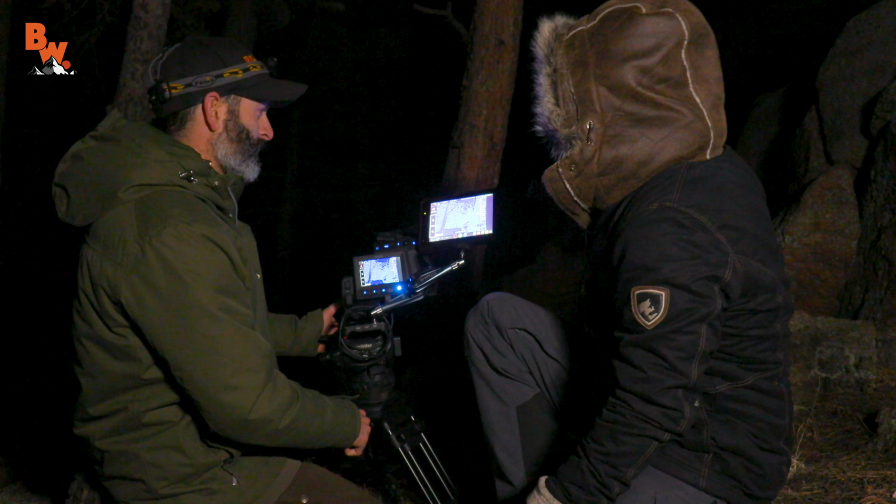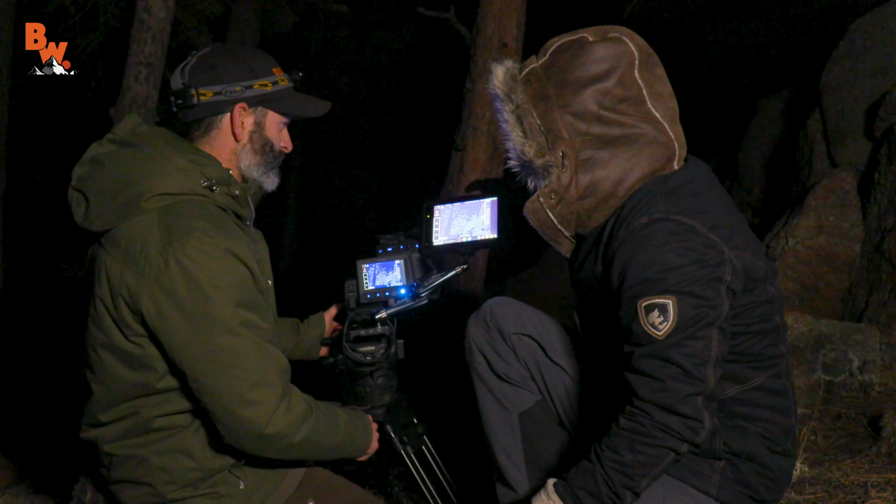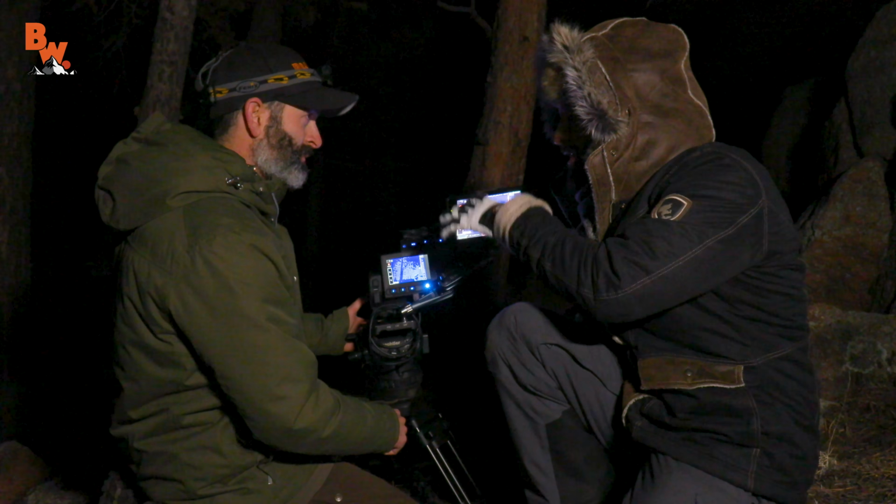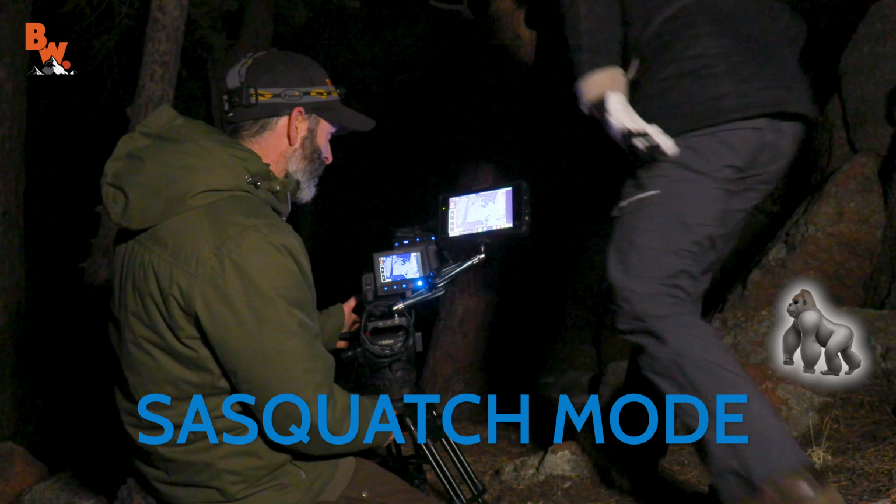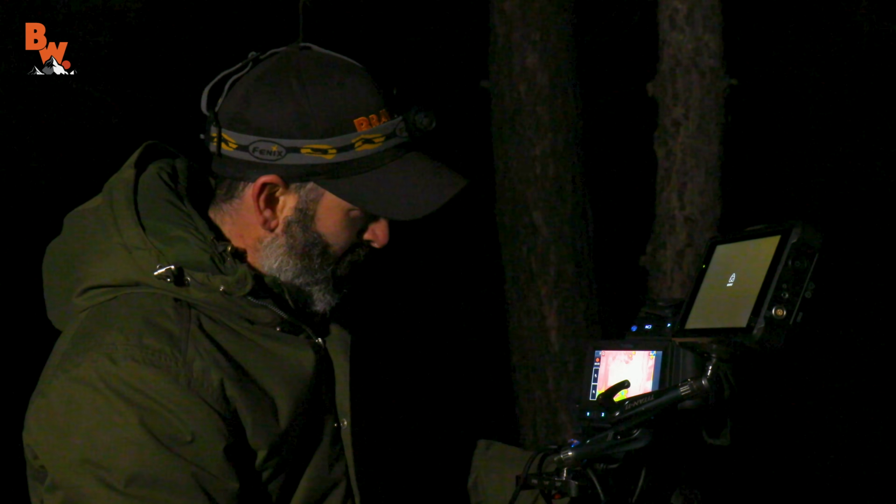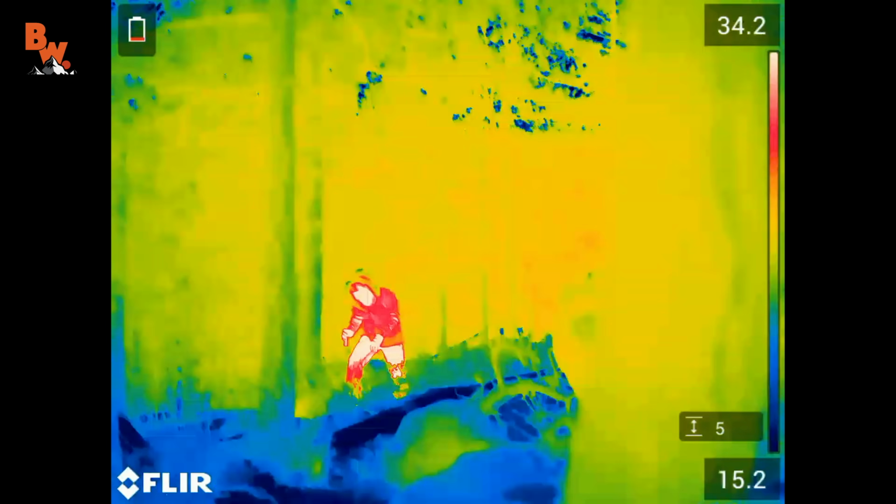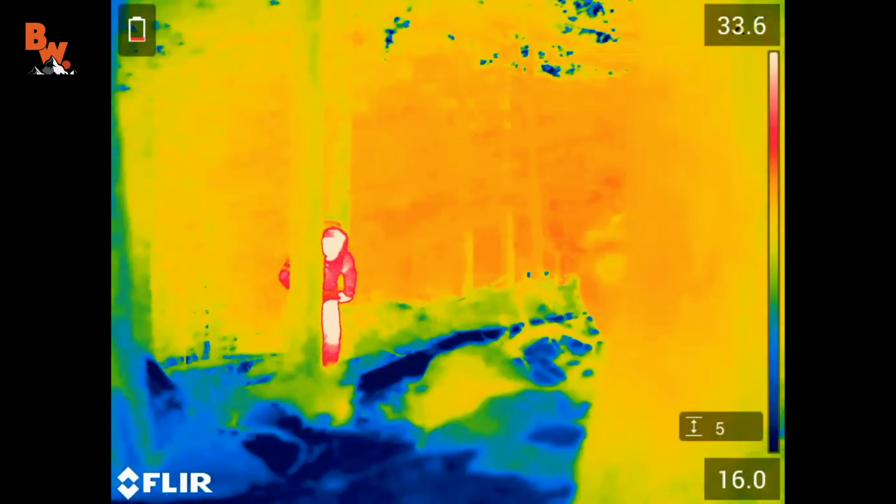Okay. So what I'll do is head down this pathway a little bit. Let me know when I'm out of the shot, and then I'll try to sneak in and we'll see if you can detect me moving through the environment. Okay, ready? Good. Here we go. It's time to flip back into Sasquatch mode. I'm recording. Sasquatch lurks through the shadowy night, searching for berries and baby chipmunks.